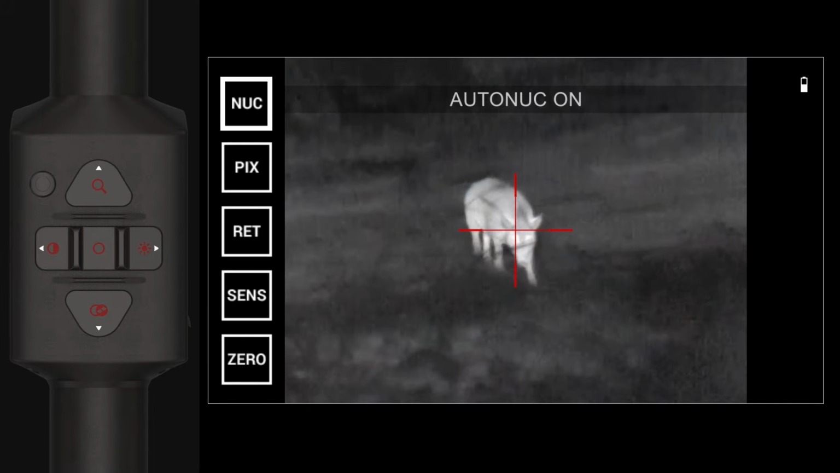Nuking helps to improve the image quality when the image is degraded by various environmental factors. There are multiple nuke tables that span the full operating temperature range, and the scope automatically selects the optimum table based on its temperature. You can set the system to perform a nuke automatically at a predefined time interval, or you can turn the automatic nuke off and nuke the system manually as required by pressing the OK button when in the home screen.